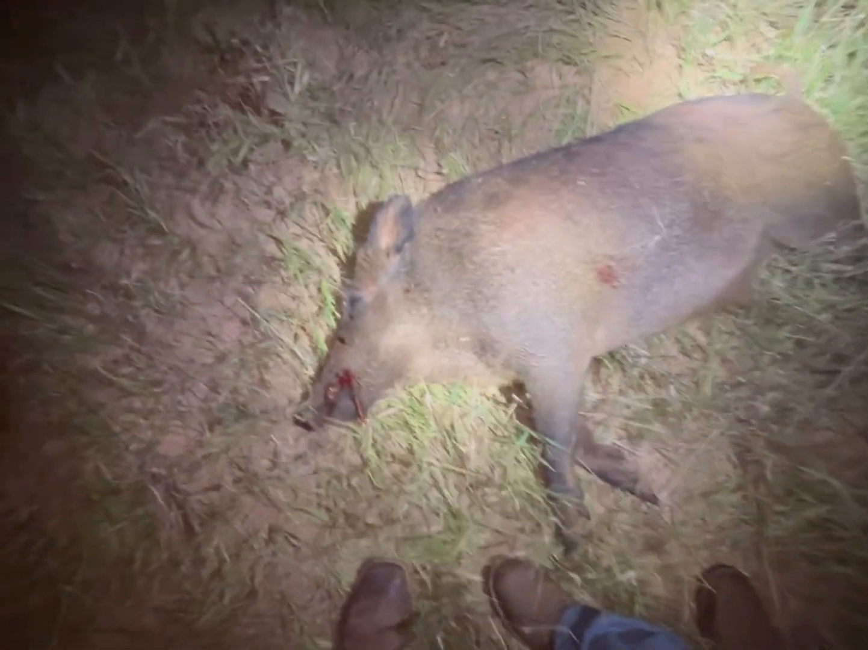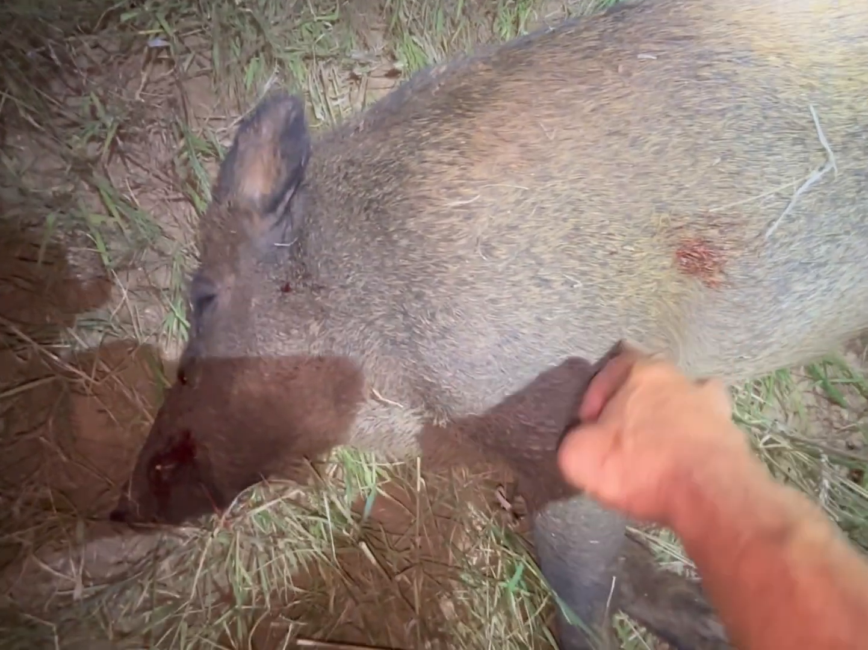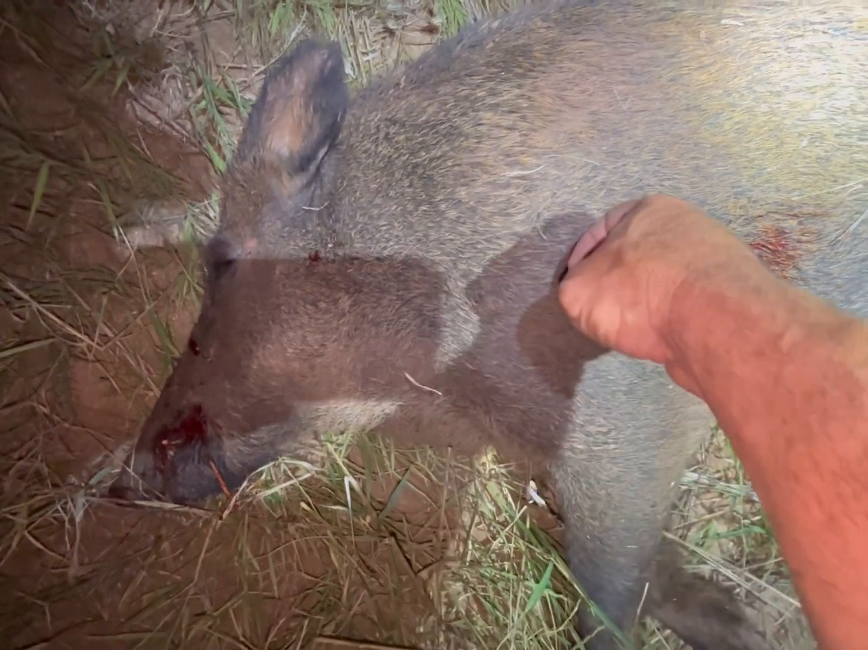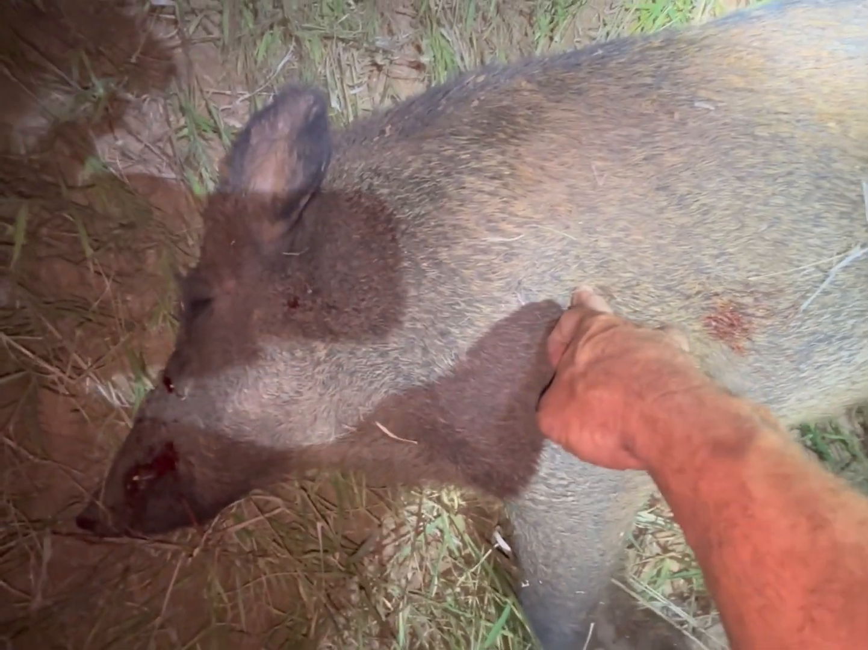See here, educational moment. I've always been taught to aim here, but that bone comes up and goes here. You really, on your archery shots, need to be here.